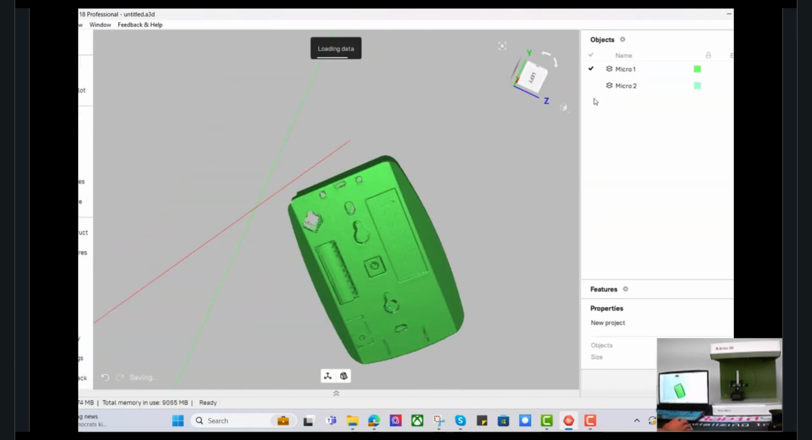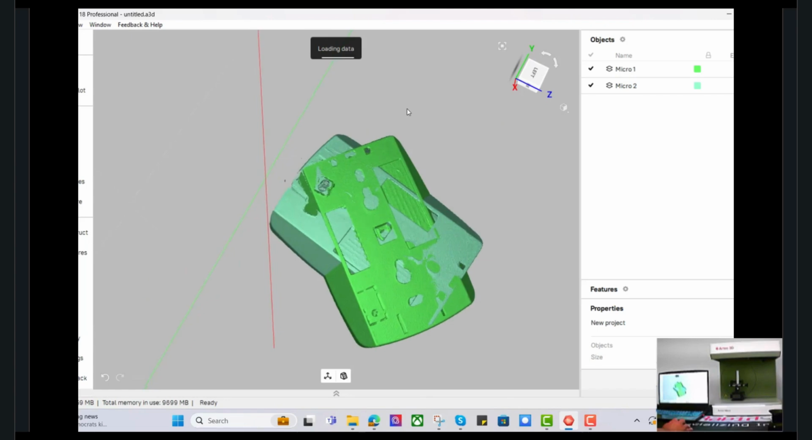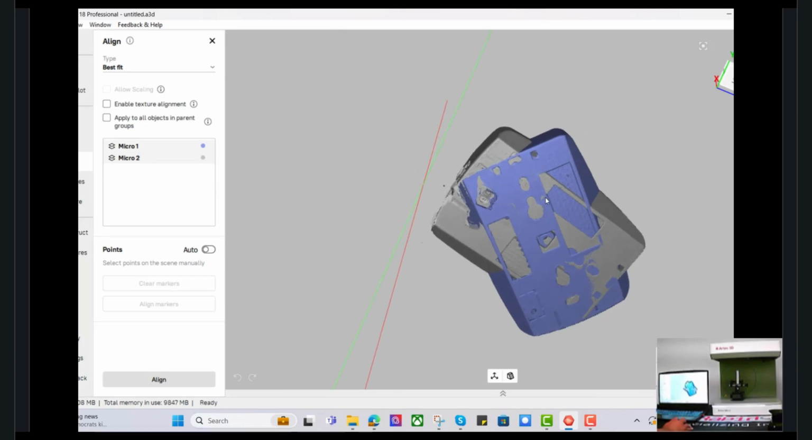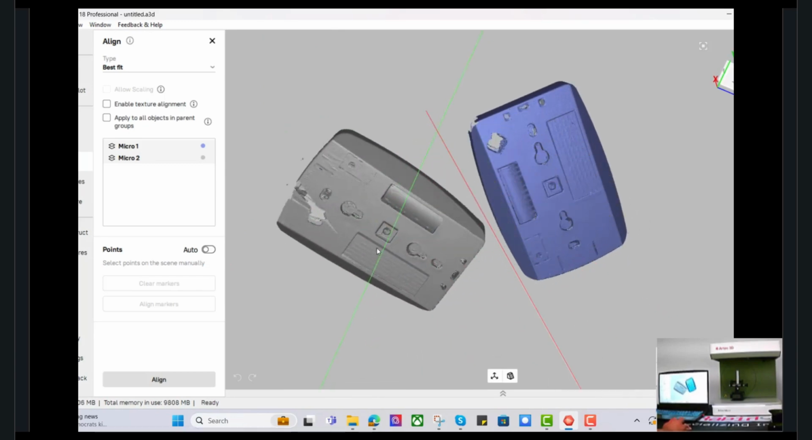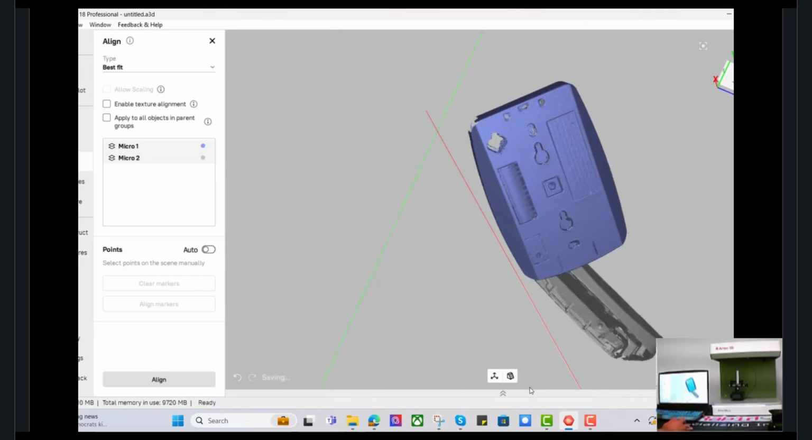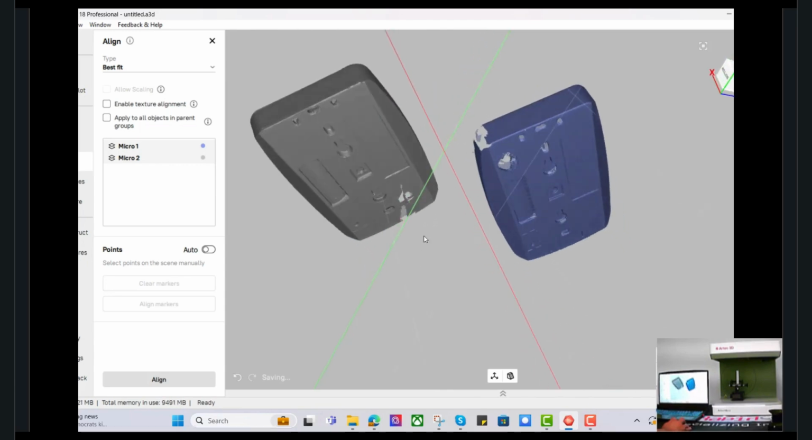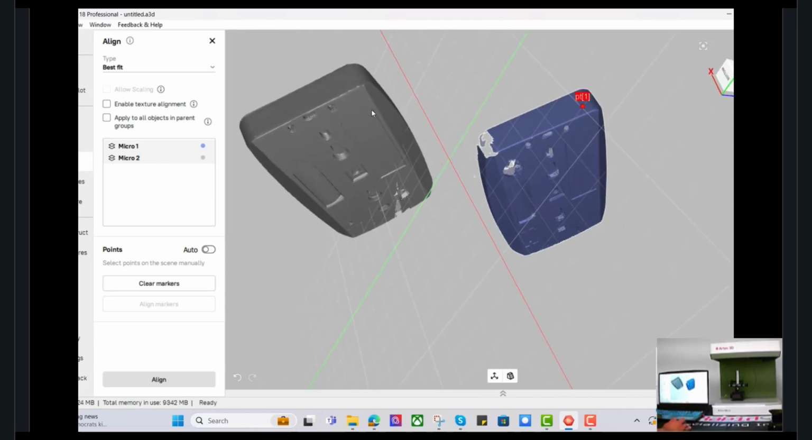All right, so we have the data cleaned up, and we're going to go ahead and move on to the next step of aligning our two parts together. The software, and unfortunately, I just cut off, the software does have the ability to do automated alignment. It can take a minute or so, depending on how much geometry you have.